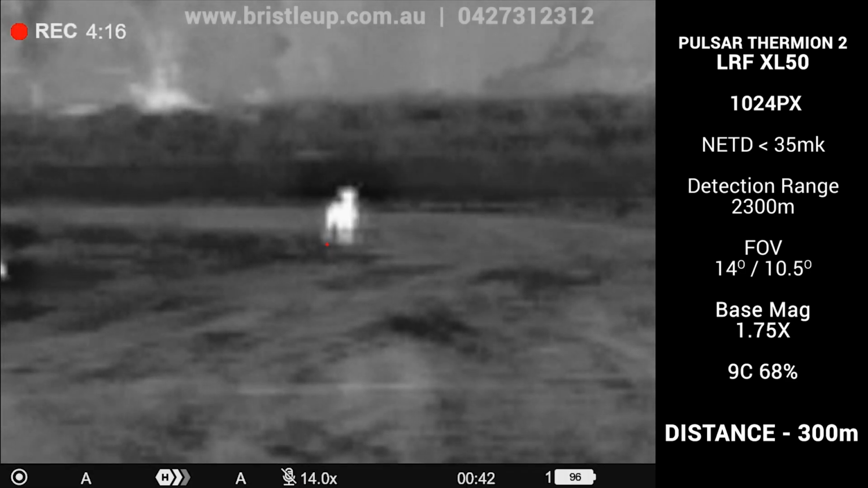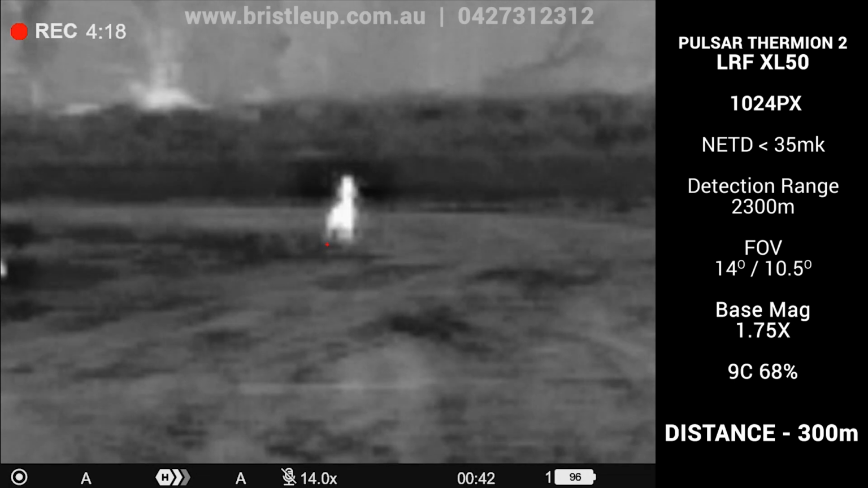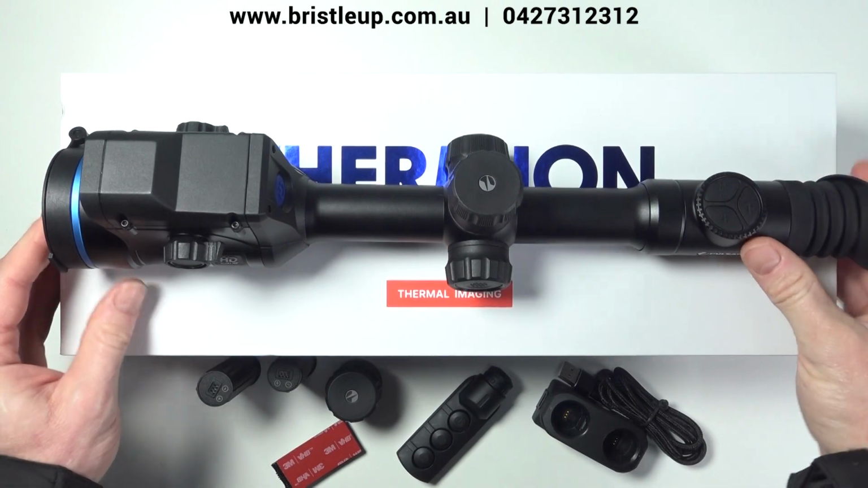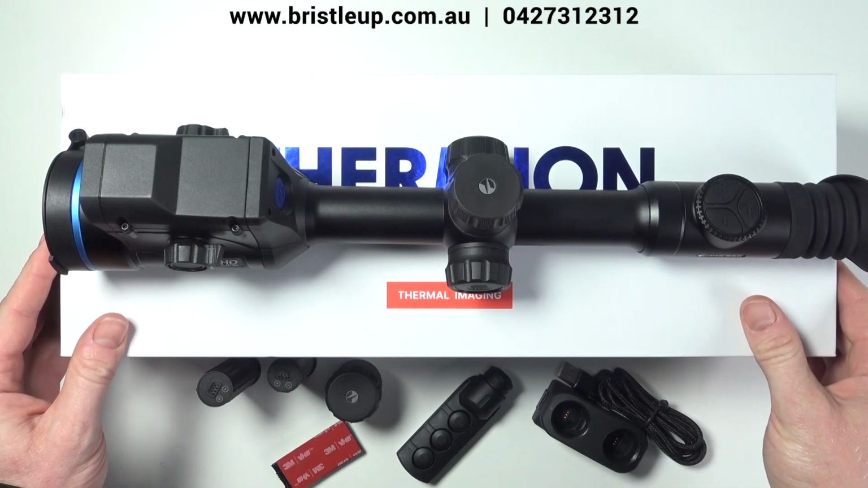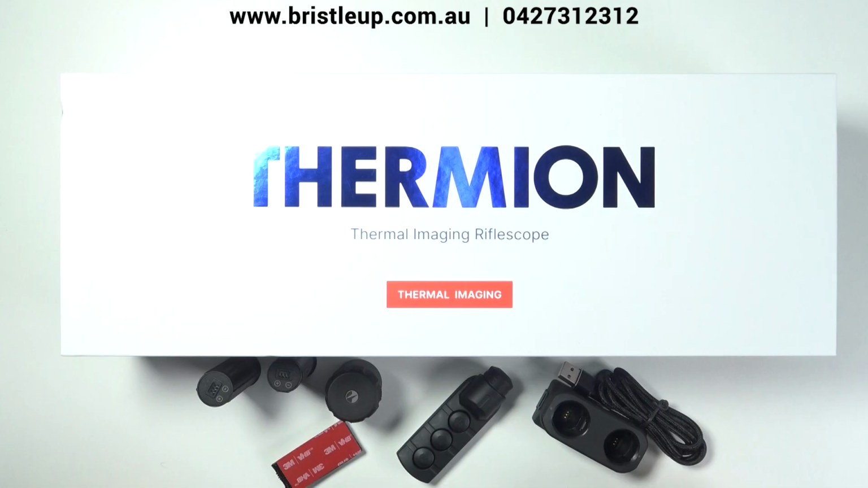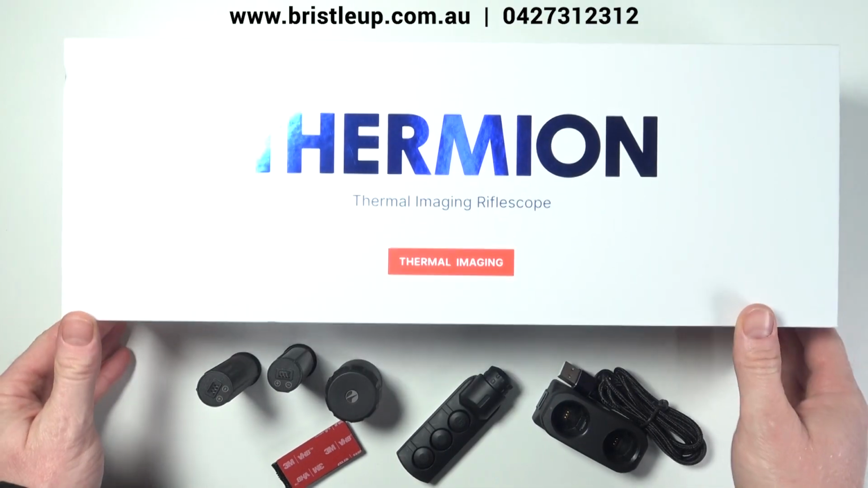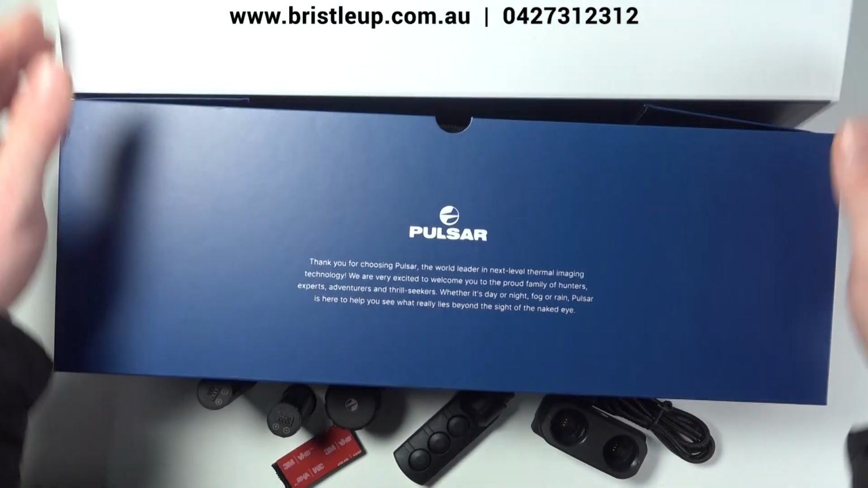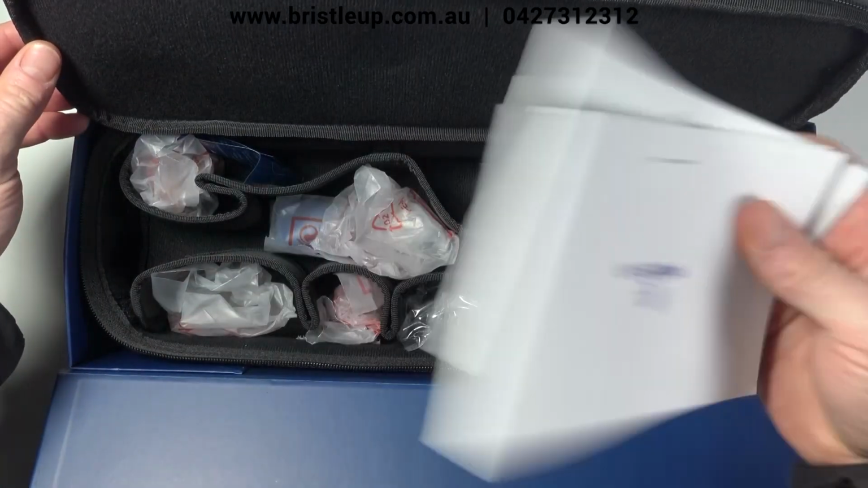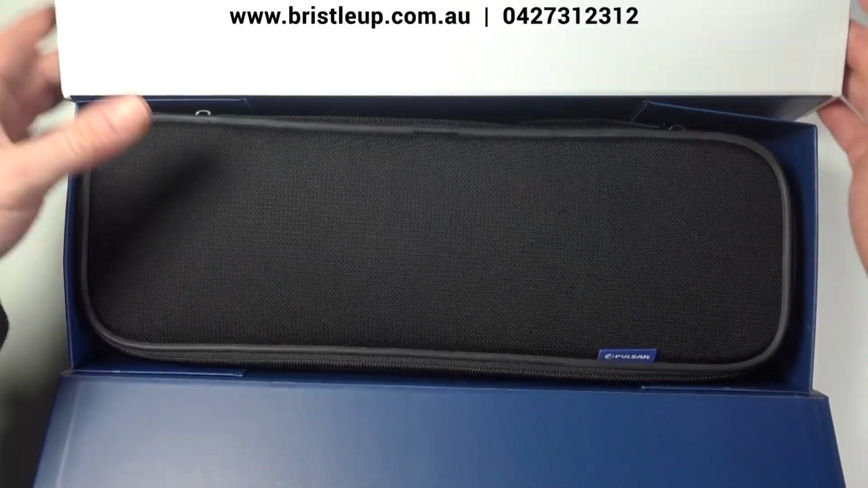That does it for the image quality test. Let's take a look at the product overall. Alright, so we've got our Thermion 2 XL50 here, HD sensor, and we're going to take a quick look at what you get with it and what's in the box. I've taken everything out of the box already, but let's take a look at the bag here. So you get a zip up bag, manuals, and all your gear fits in there nicely.